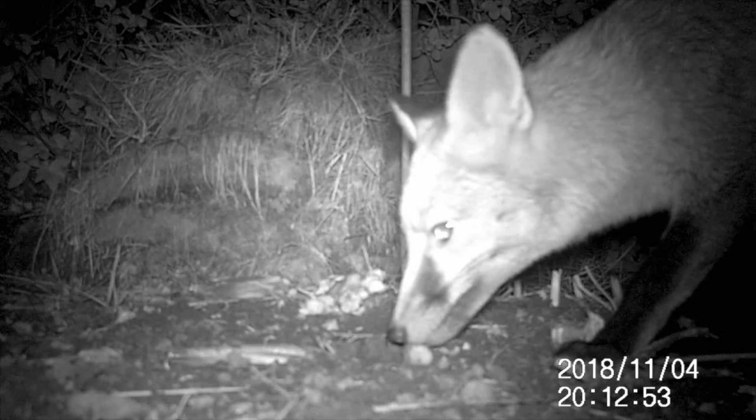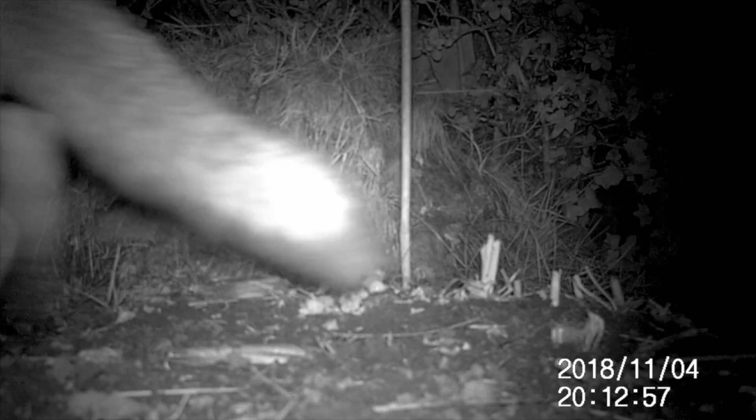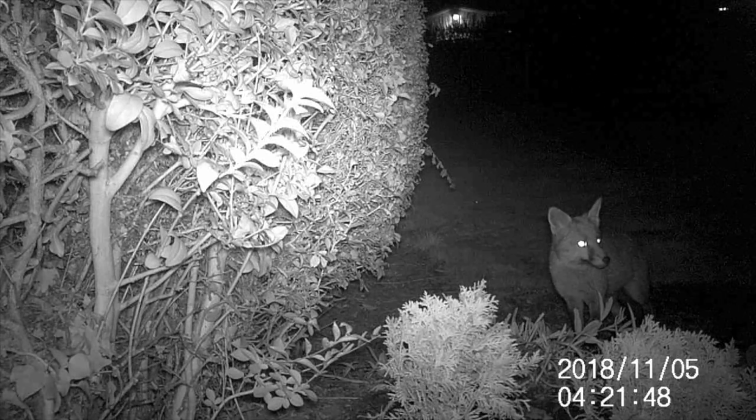I've reviewed that footage, so you can see the insert of clips here, and I've got some quite decent images from the cameras, so I could get a good idea as to what time of the evening or morning the fox, or the foxes in this case, were visiting.